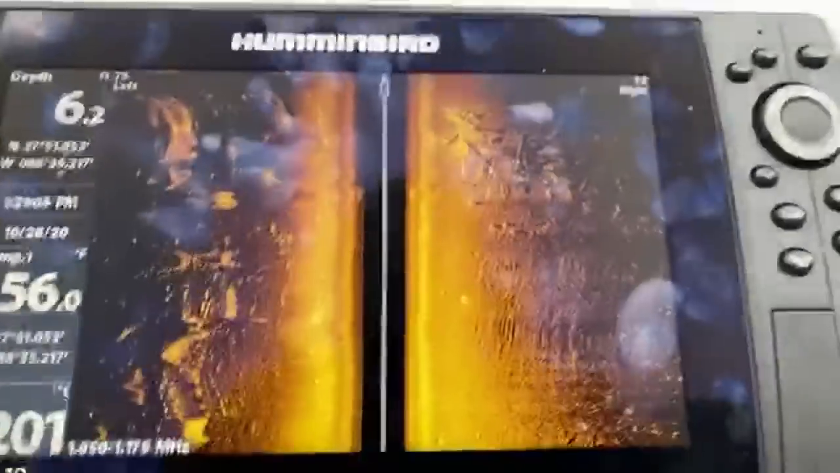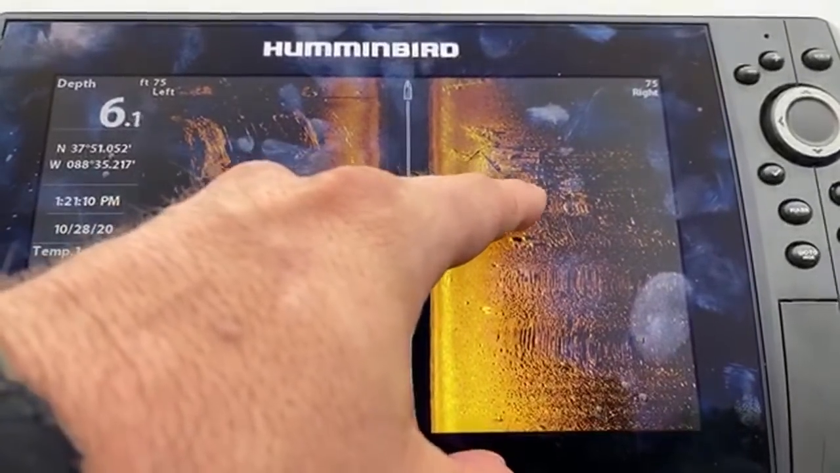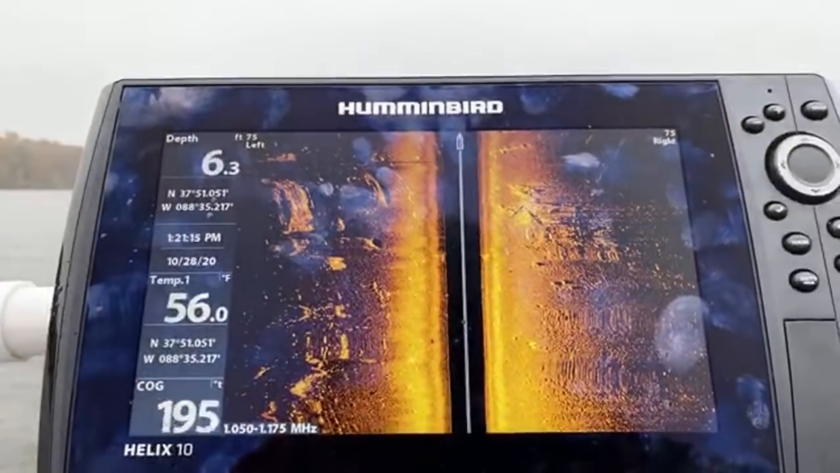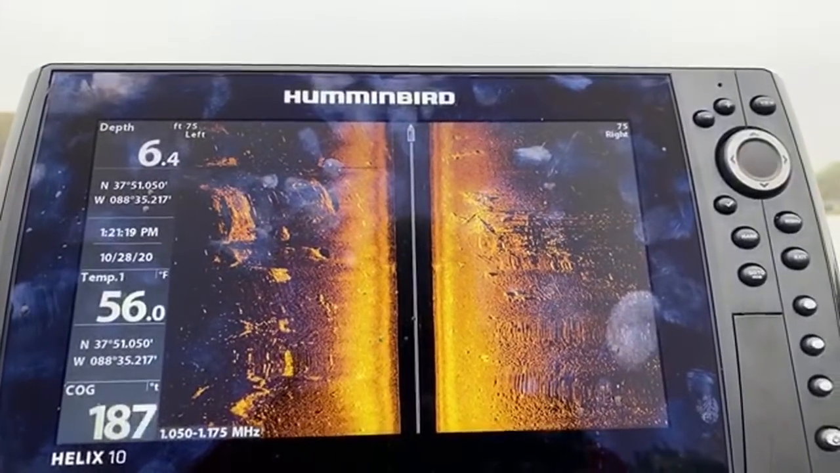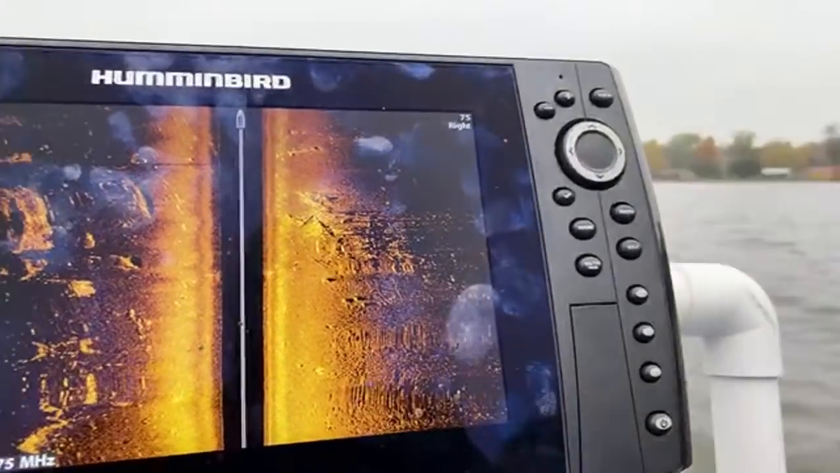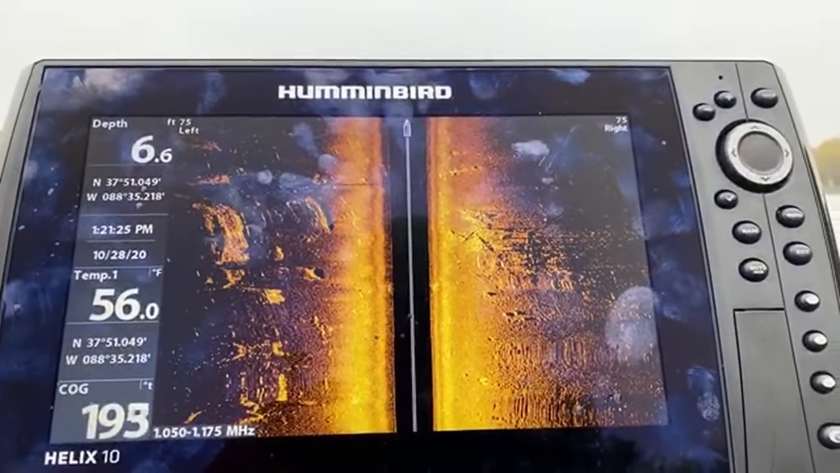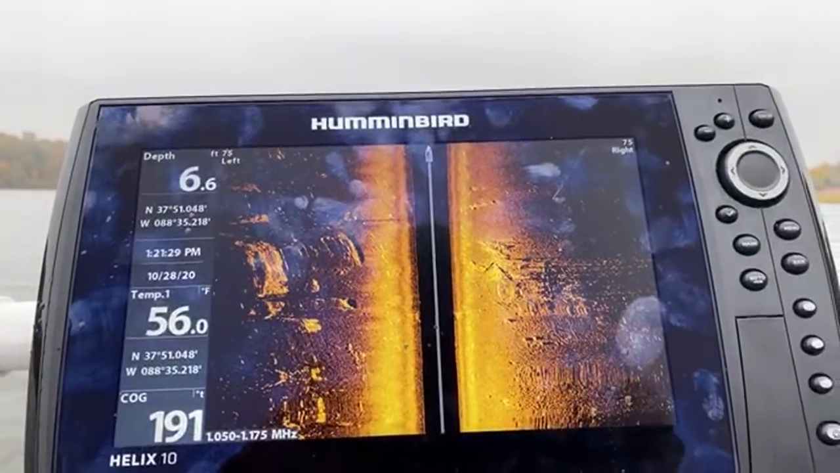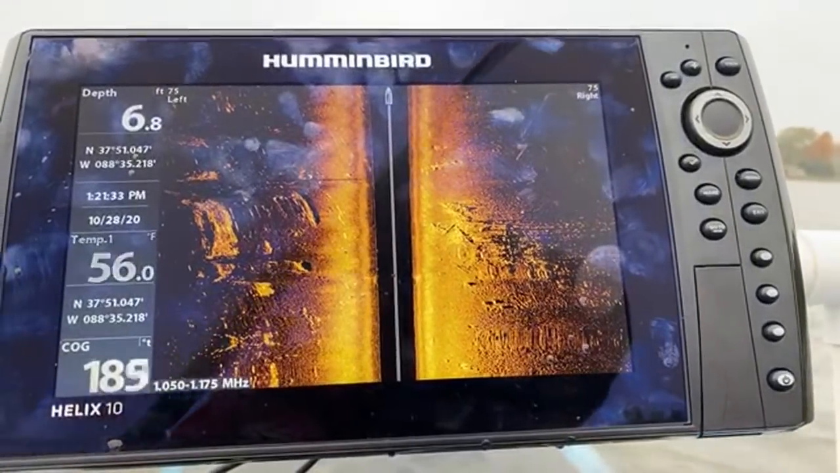That was the dock that we just went by right here. There's a few fish underneath there. See those little white dots? Those are fish. I don't have my fishing pole or I'd go catch them. No, not really. Oh my goodness. Okay. Yeah, this is not the most ideal.